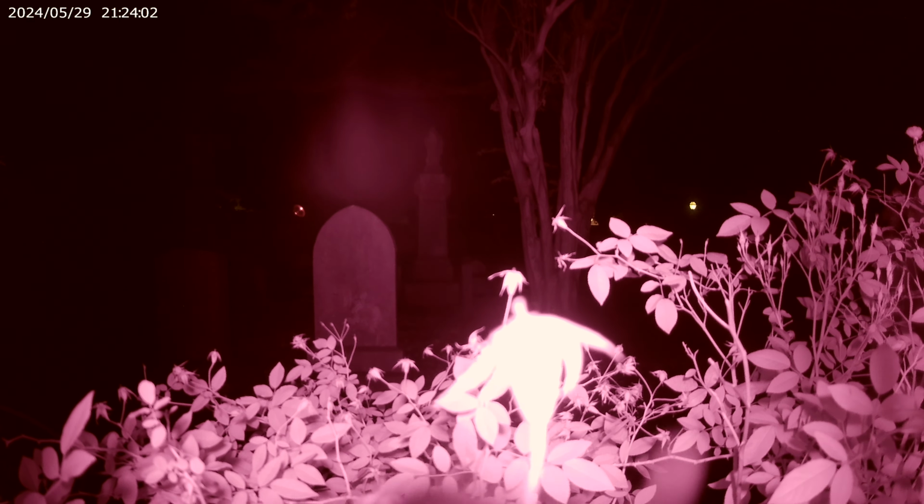What the hell was that that just popped up on... Oh, there we go. Oh, what's that? Okay. See that there off to the left? Came in and out. See, part of the debunking process for insects is that they will come from outside the frame. What is that above the headstone? Exactly. I hadn't seen that before.